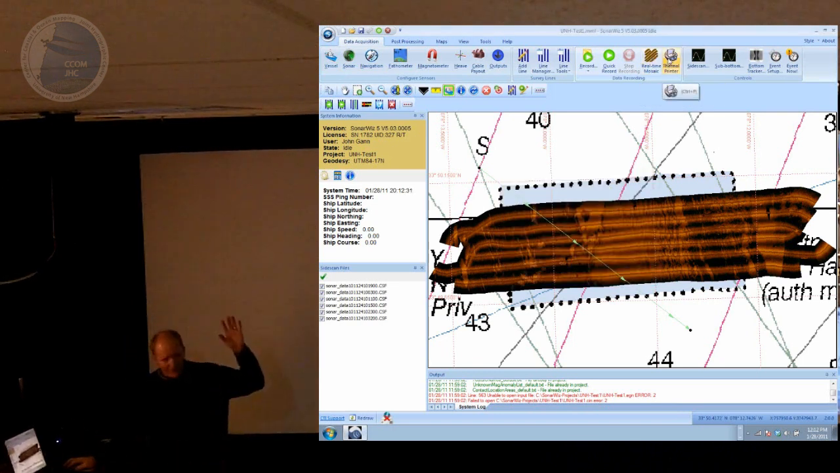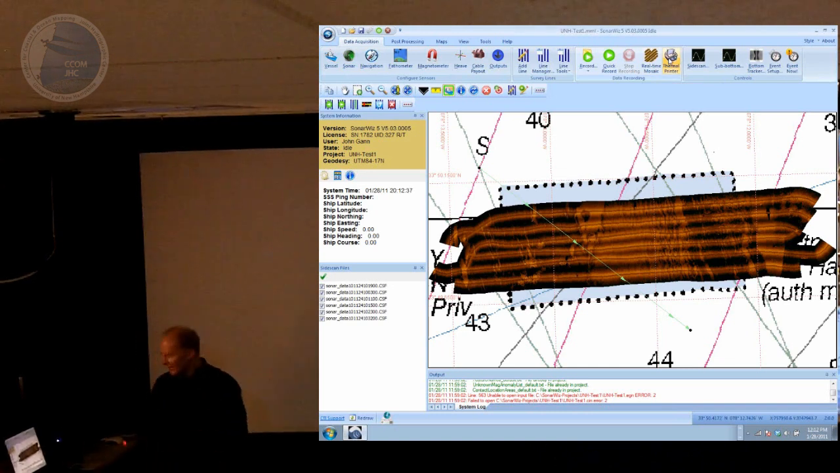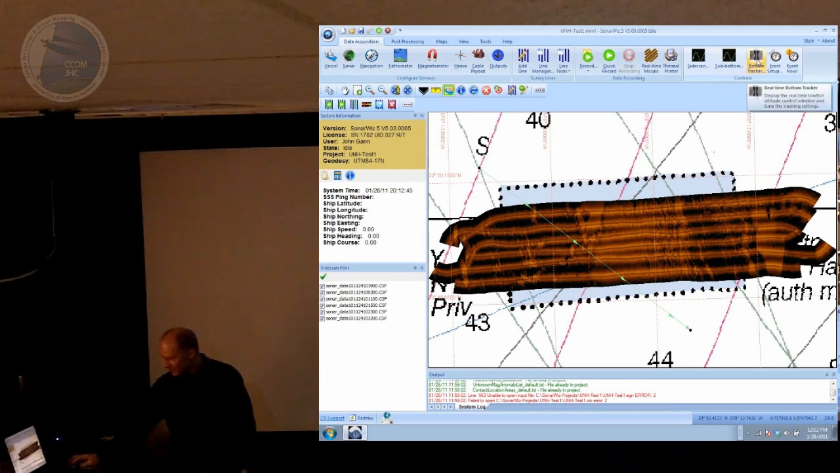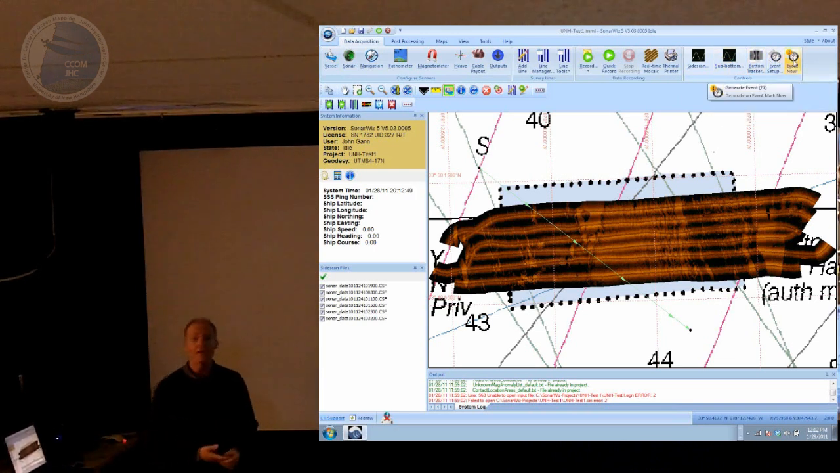Does anybody use thermal plotters anymore? I think maybe some of the old survey companies still do, and there's an interface for driving that, but I won't spend any time on it. These are gain settings for when you're in real time. There's a gain control for sidescan and sub-bottom, real-time bottom tracker, and eventing. I don't even know if anybody's doing eventing yet.